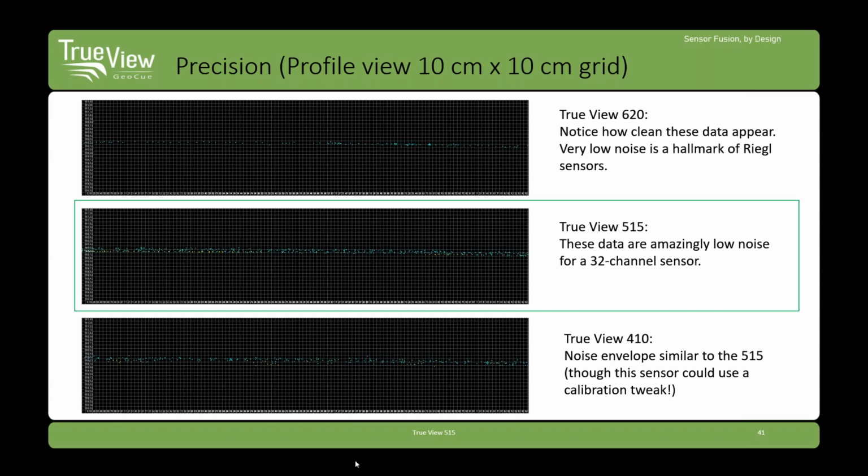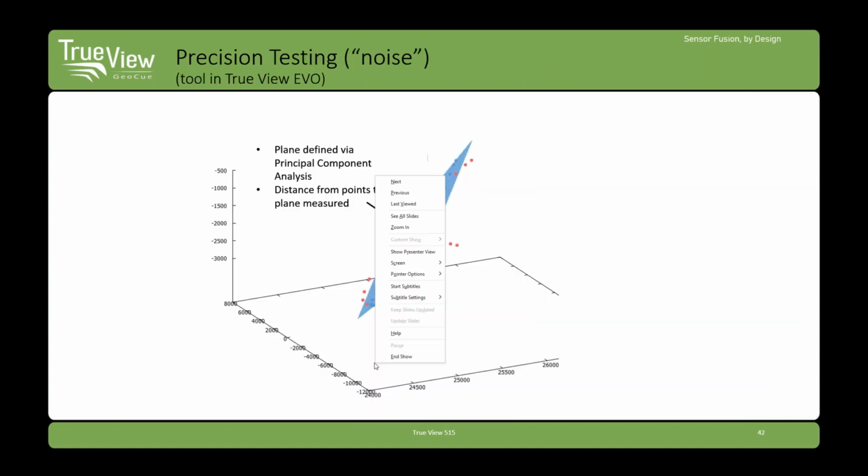I'm showing by return, and so you can see that the yellow return is slightly lower than the, or not by return, I'm sorry, but by flight line, and you can see the flight line represented by the yellow points a little bit below the cyan point. So we could improve that a bit on the 410. But the important thing to note is that it looks awfully good for all three sensors.